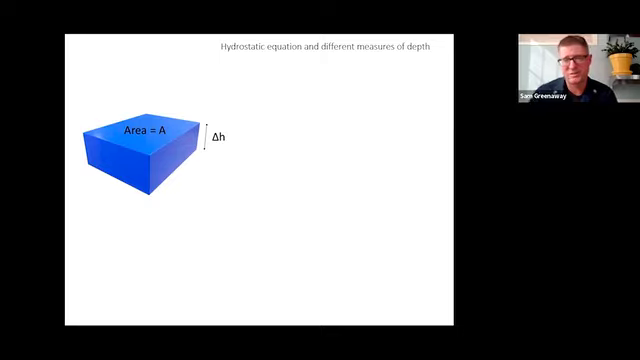So this is one of the slides that's going to have some math on it. Feel free to tune out. I'll let you know when we're done. But just an introduction to the hydrostatic equation and how we measure depth.